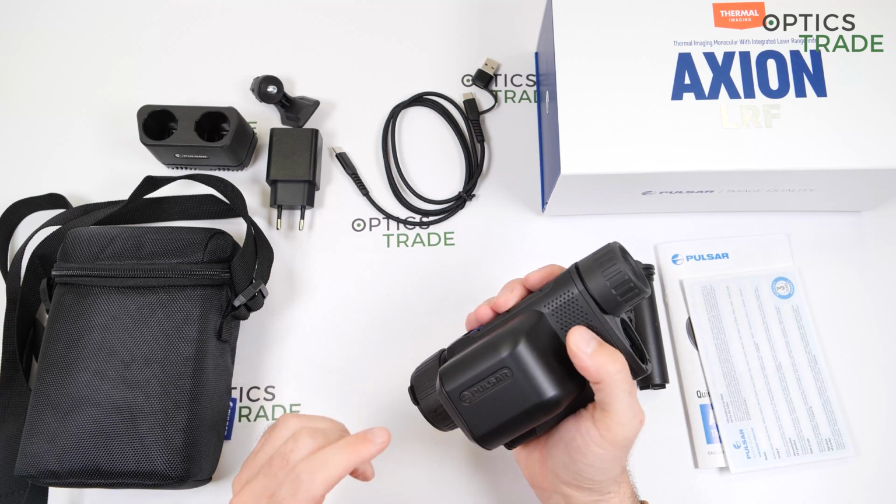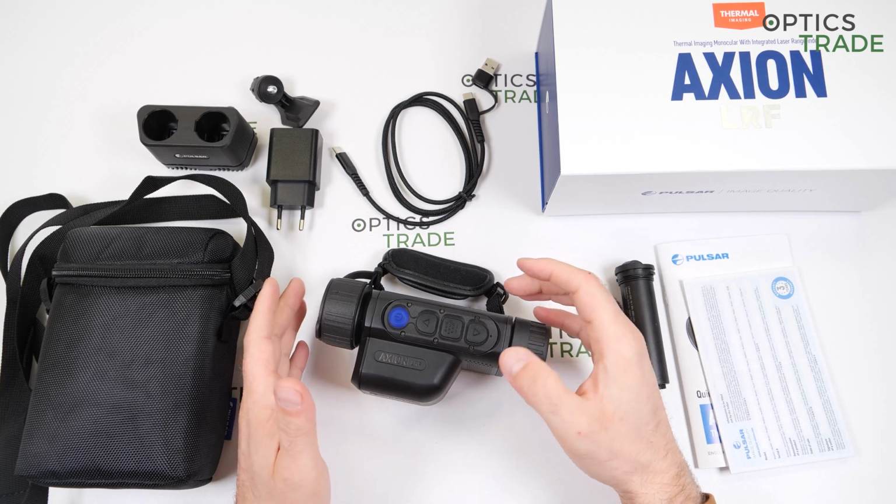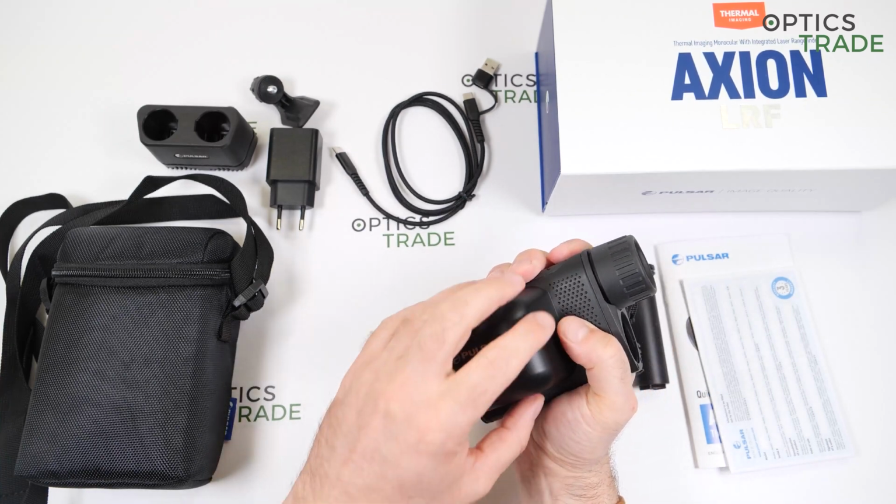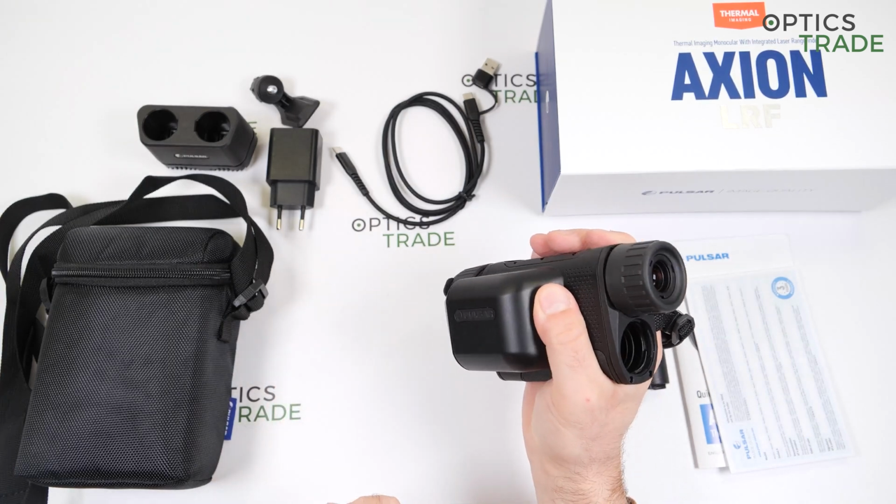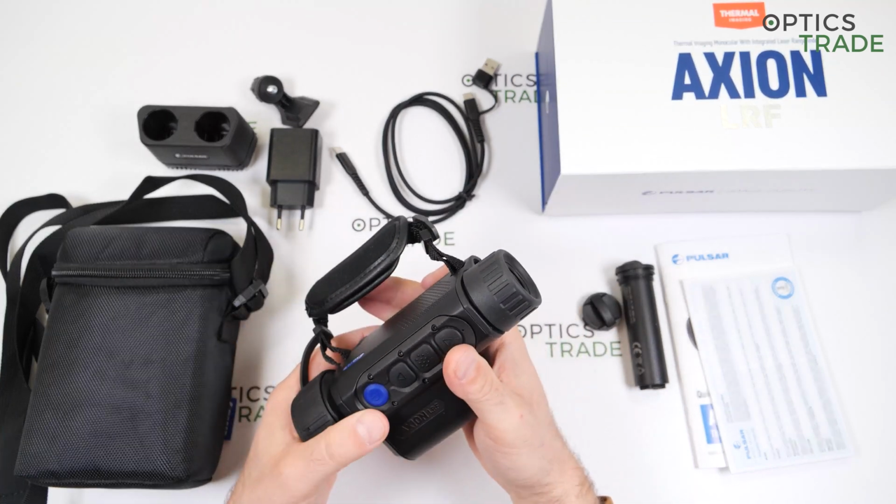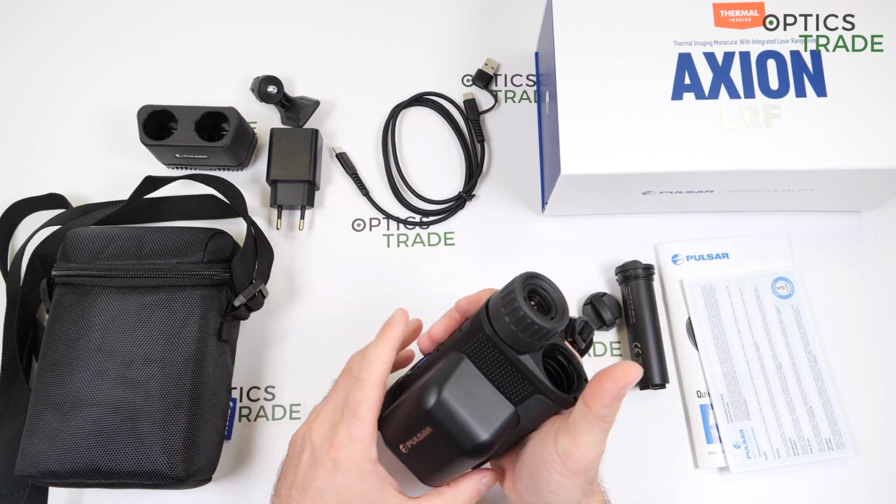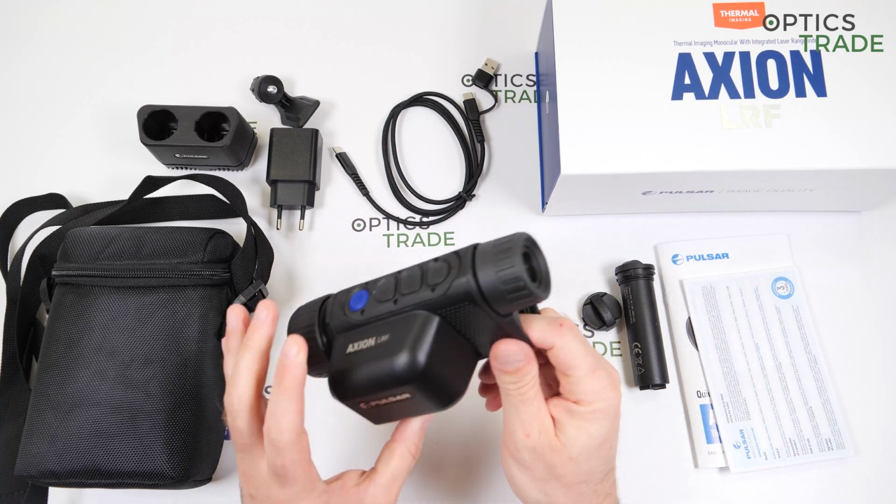Even though it is much bigger than, I would say, Axions, it's not a small device anymore, but for right-hand use, it's still quite handy, because honestly speaking, this part doesn't affect how you use it. It's even better because you can lean your finger on it. But it's not a compact device anymore. Honestly speaking, with the laser part added, it's not a compact device anymore, but still, the build quality and the handling and all the fit and finish, it's still really, really good, the best in the industry, honestly speaking.